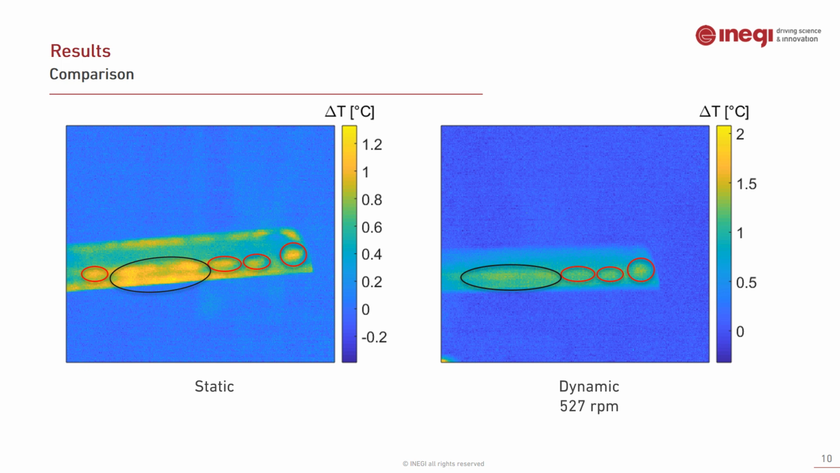Along the top edge of the blade, both the defects and the concentrated heat region are not found in the dynamic approach. This is likely to be due to the very fast cooling of that region, as well as due to their relatively small size, which can be masked by motion blur.